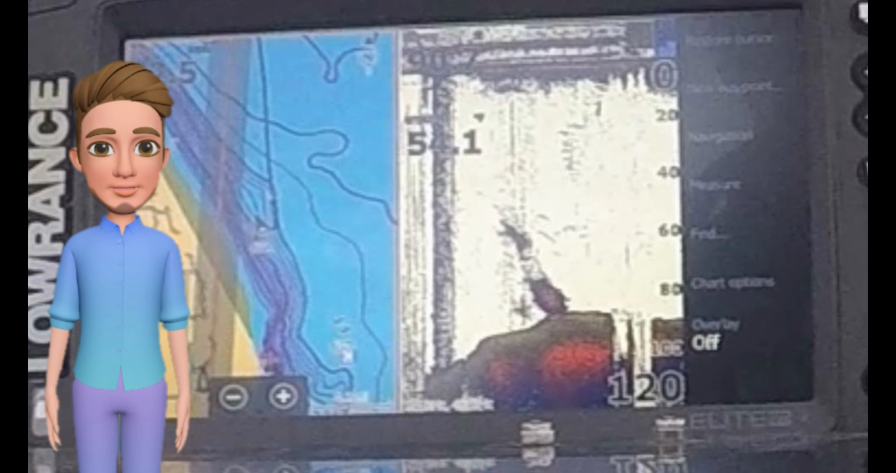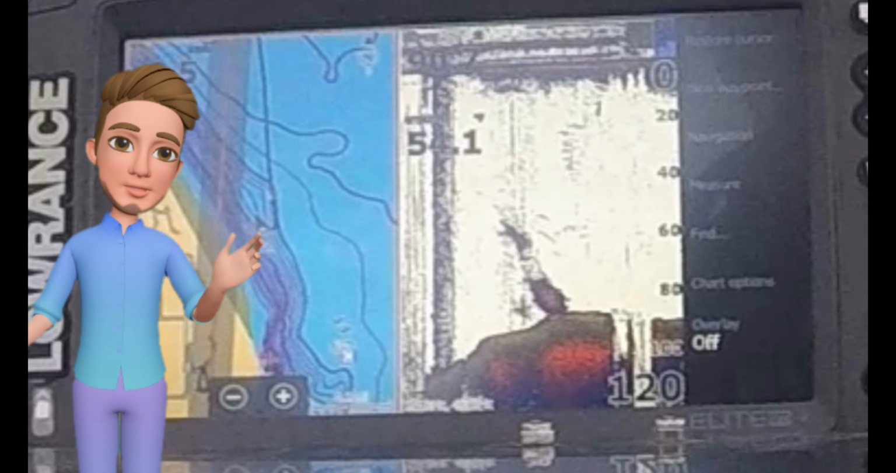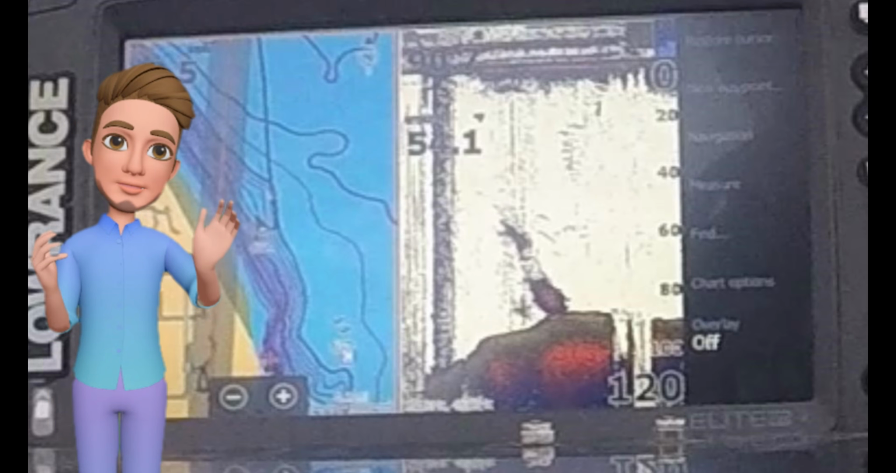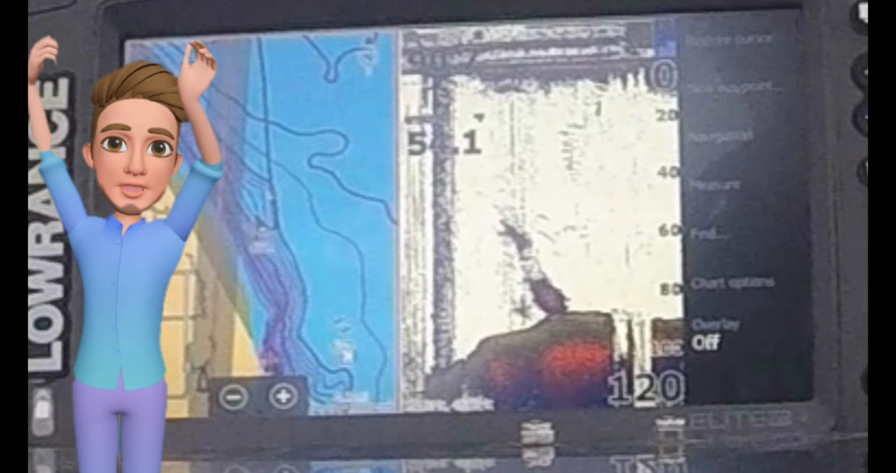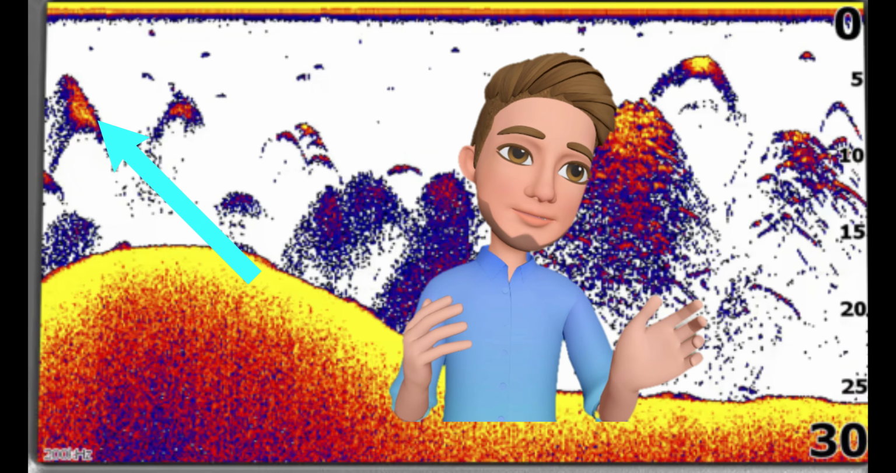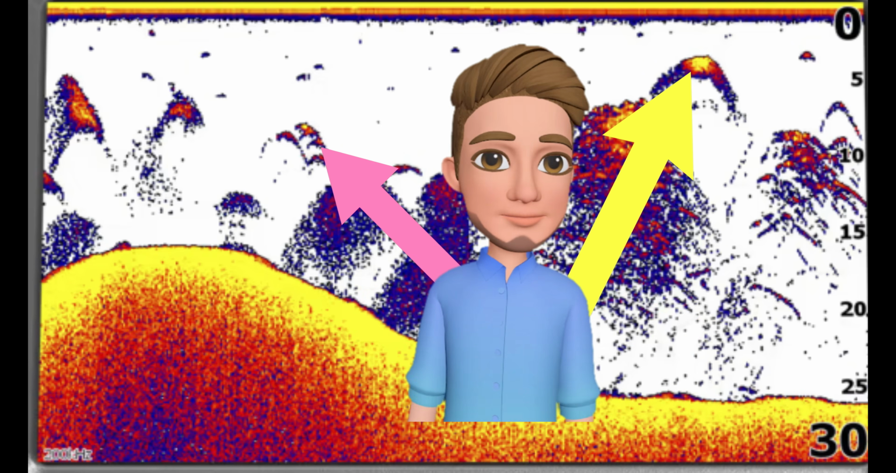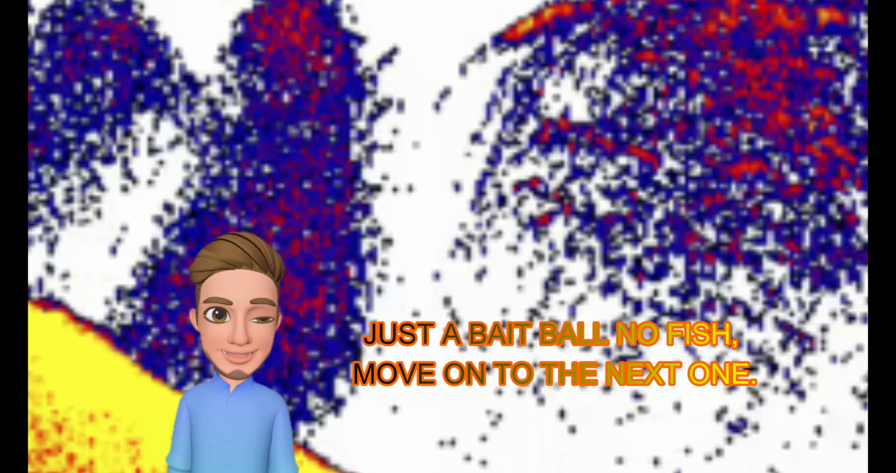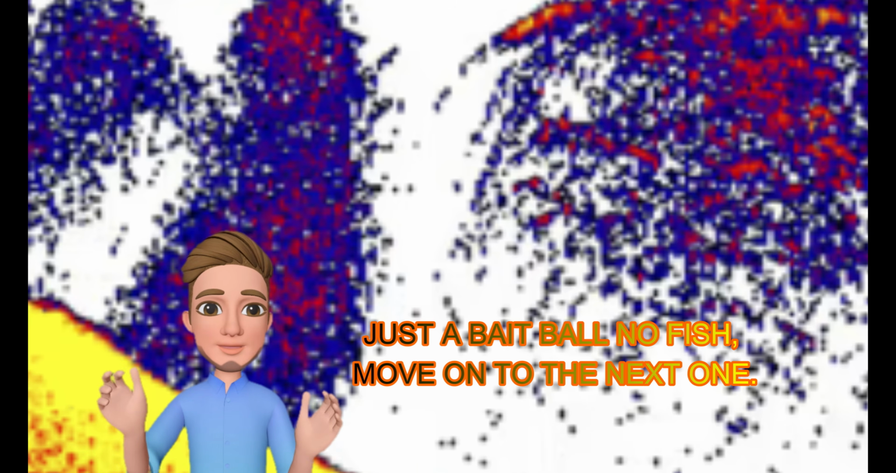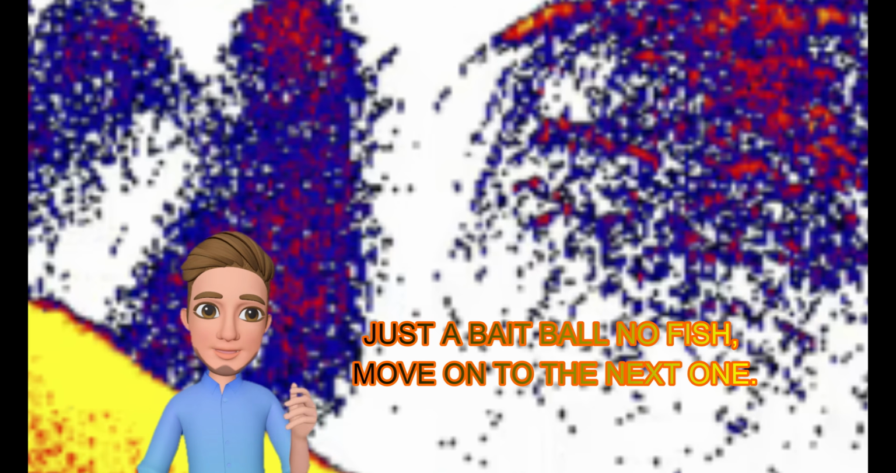So now I'm going to show you a little closer look at this bait ball and what a hungry fish looks like versus not hungry fish, or just a bait ball with no fish around it at all. Here you go. Let's take a look. These arches with yellow in them represent fish. This is just a bait ball with no fish. Move on and find something that looks more like this coming up, where you've got fish around it that are hungry.